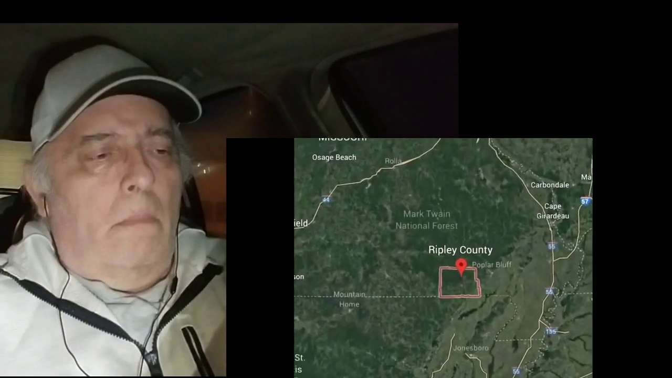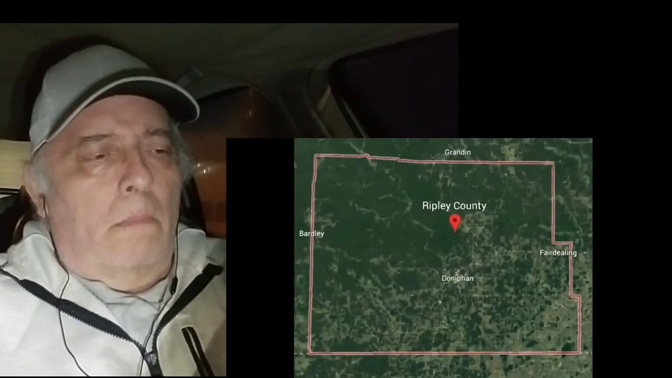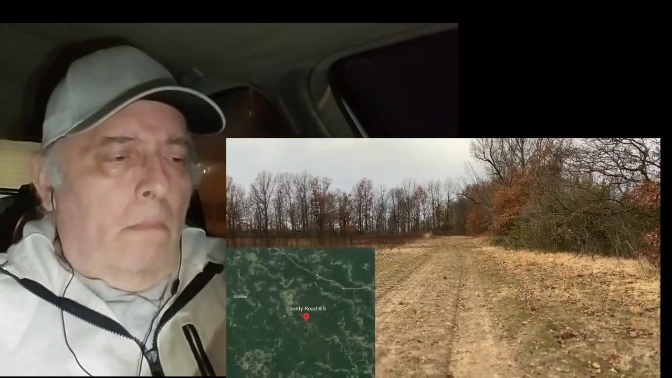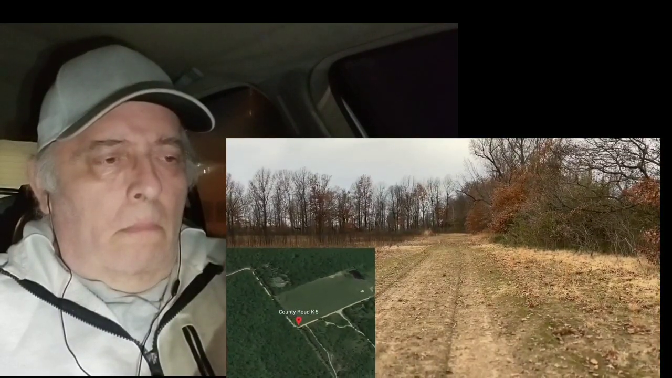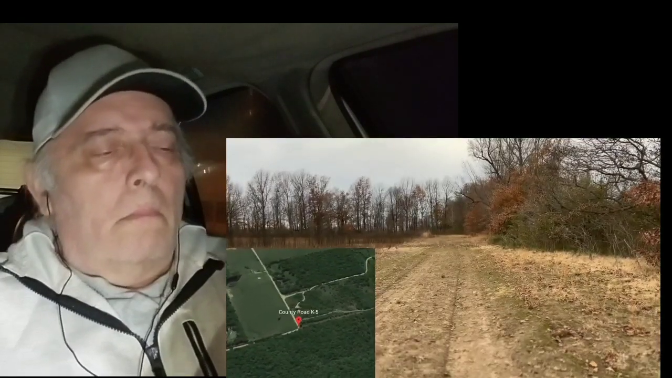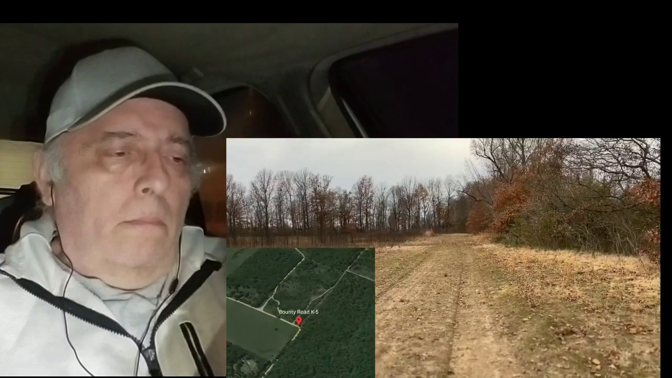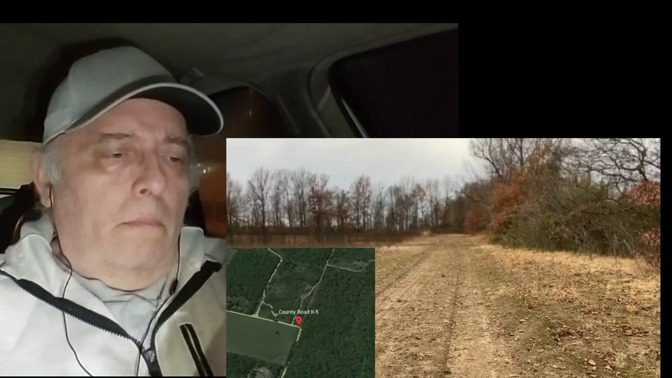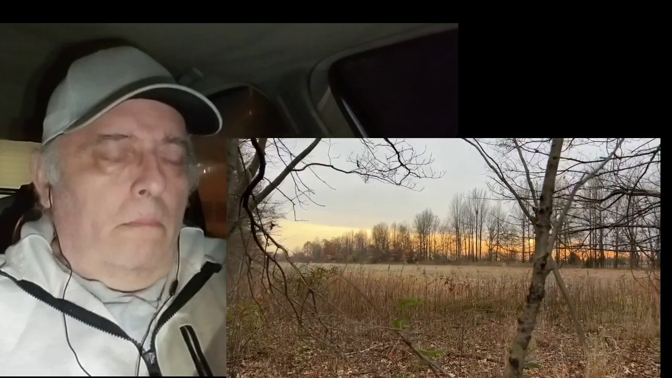This incident occurred in Ripley County, which is located in the southeastern portion of the state. It's October 2012, and a man by the name Lee Ray Pickerel is setting up trail cams on his property located on County Road K5. After getting in contact with the Missouri Department of Conservation, I was able to get in touch with Lee Ray Pickerel. I briefly spoke with him.